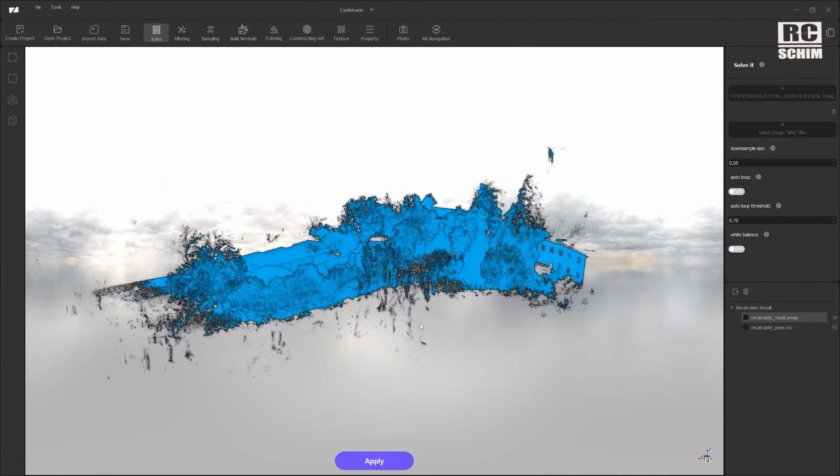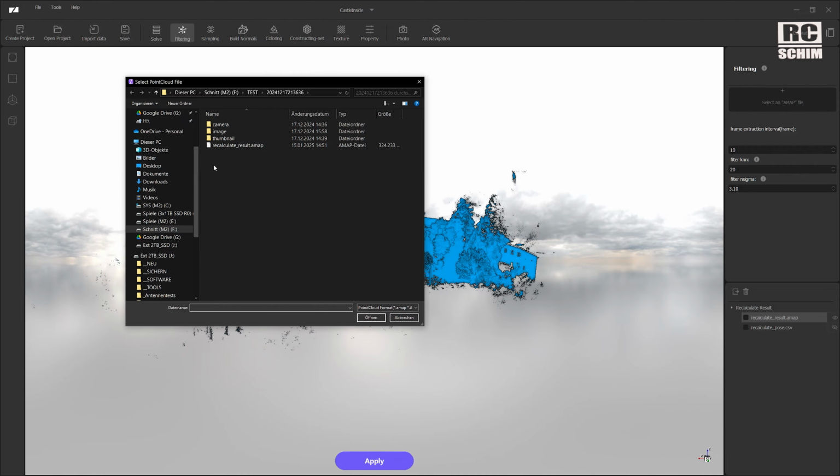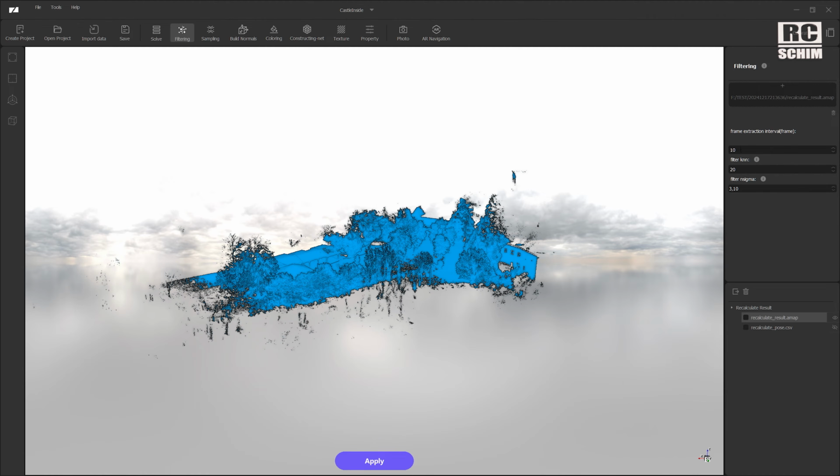This is a rough browser, and now you see you have a lot of points quite outside of our scan range because it has a good range. And if you want to filter out seemingly unnecessary data, you can do it directly here in the software, or you use something like Cloud Compare, which offers the same functionality. So if I want to filter, the input needs to be the output of the last step. So here I should select the AMAP file, and I will use this recalculate result, say open. Once again, I don't change any values here because I don't know what they do. Hit apply.